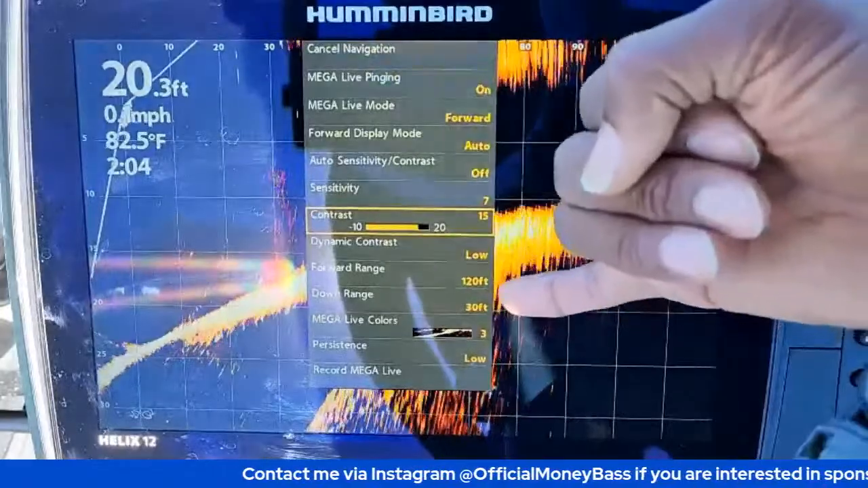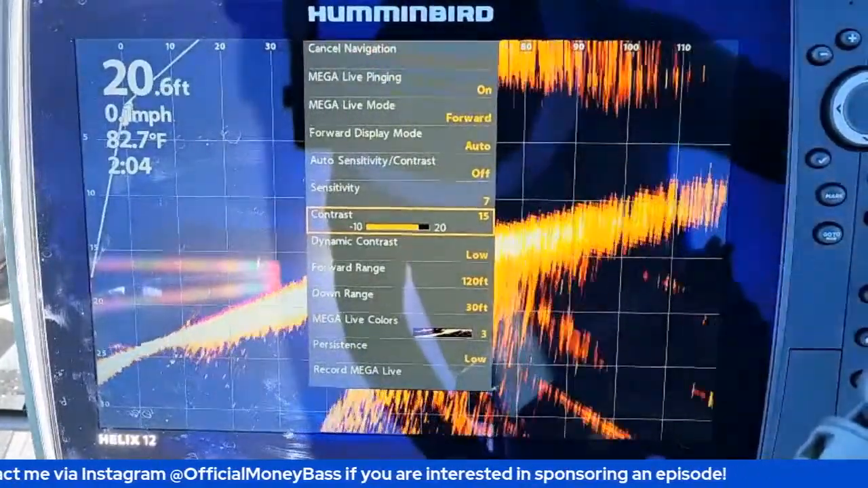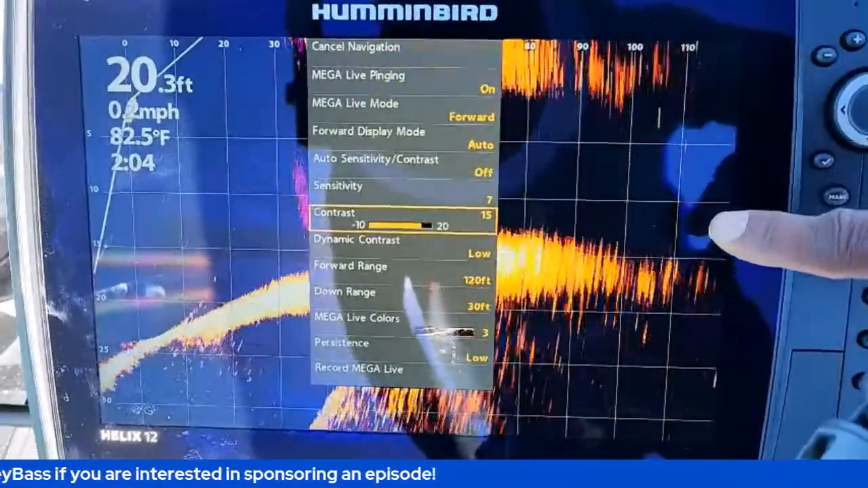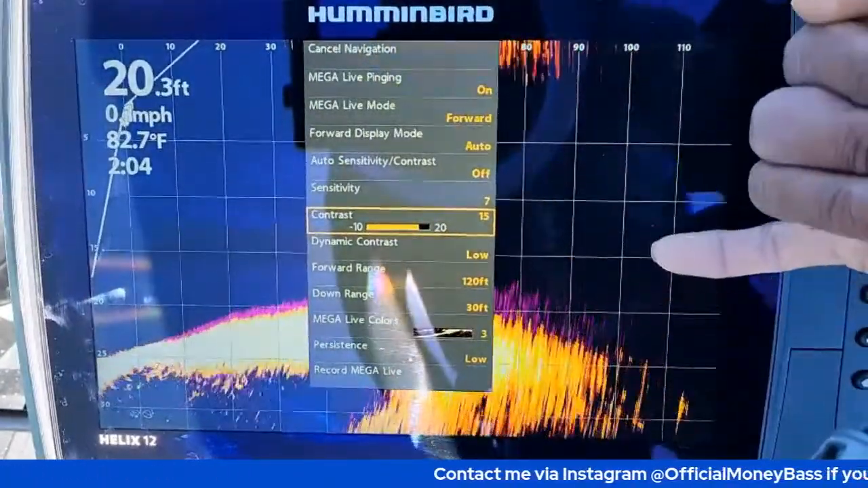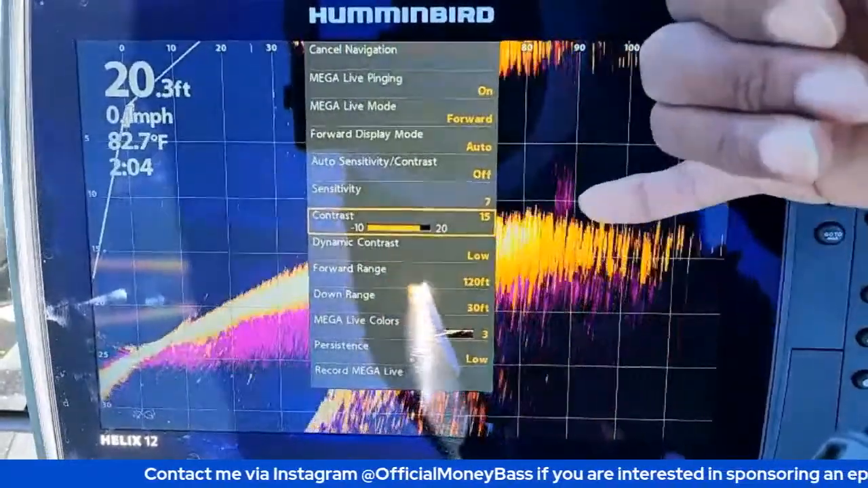But as you can see right here, I have the forward range set to 120 feet. If you look out here, that is the 120-foot mark. And as I'll show you in just a second, well, actually, there you go. That is 100 feet. You can see the beginnings of that structure. Well, that cover out there. There's a ball of bait fish.